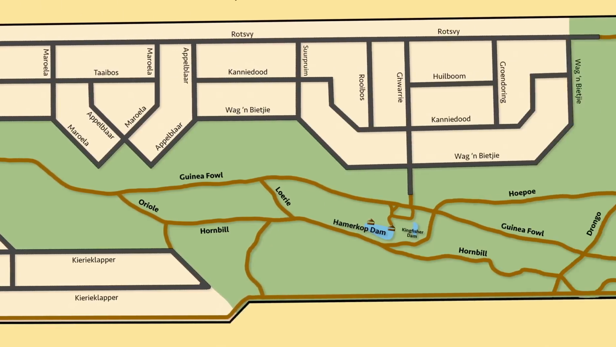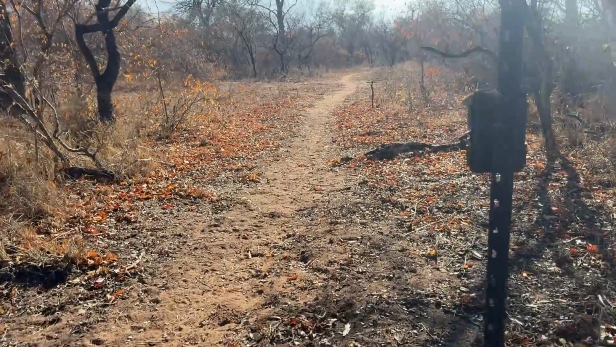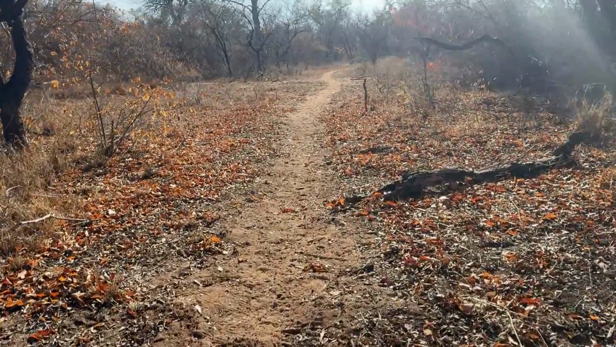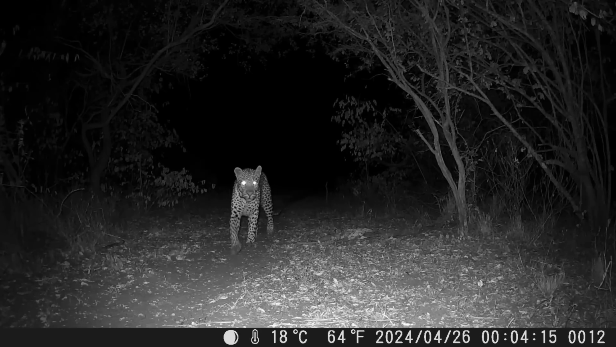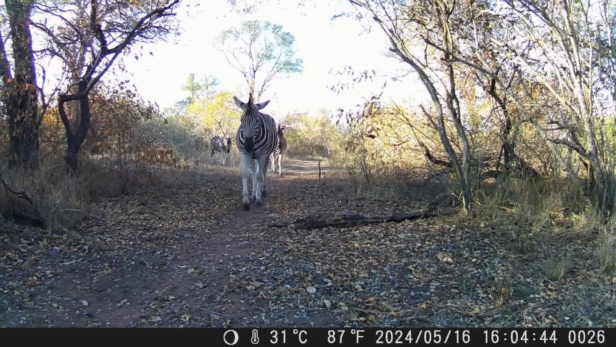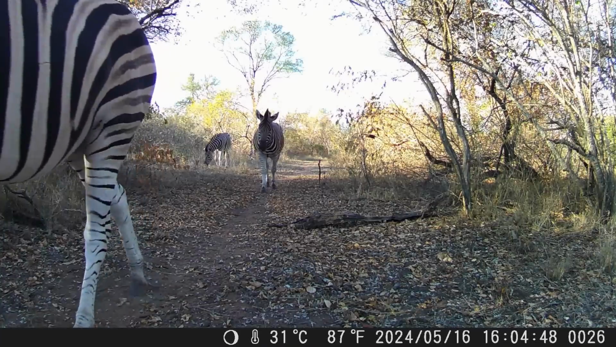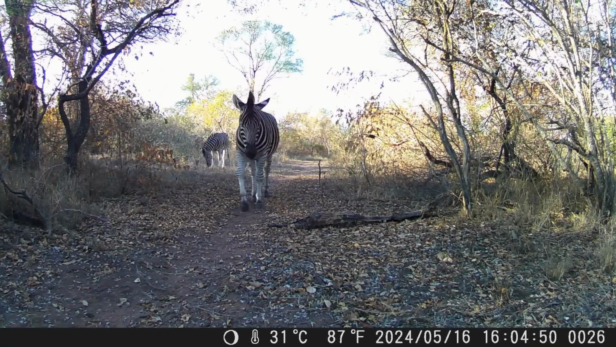Right on the other side of the Hoedspruit Wildlife Estate, close to Fish Eagle Dam, Peter Maas's camera faces a well-used game trail. In the first week, a young male leopard came past, and I knew that this spot would produce some great clips. It acts as a highway for all kinds of species, presumably as they make their way to and from Fish Eagle Dam.